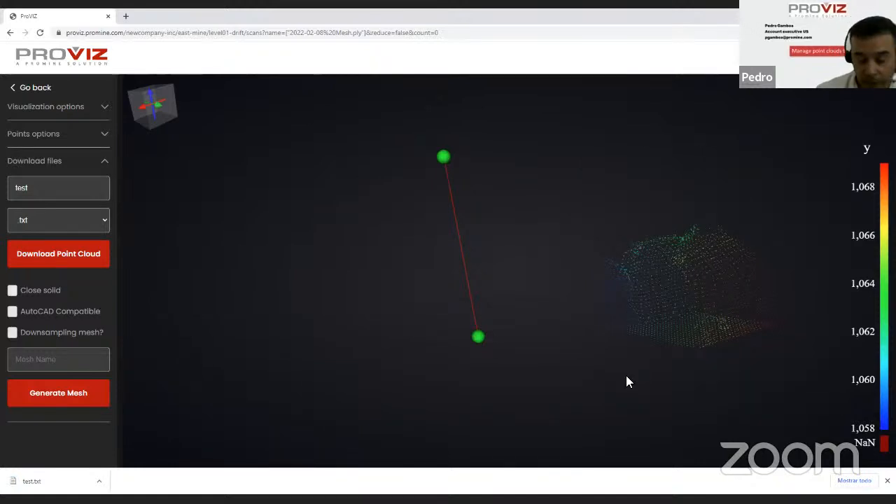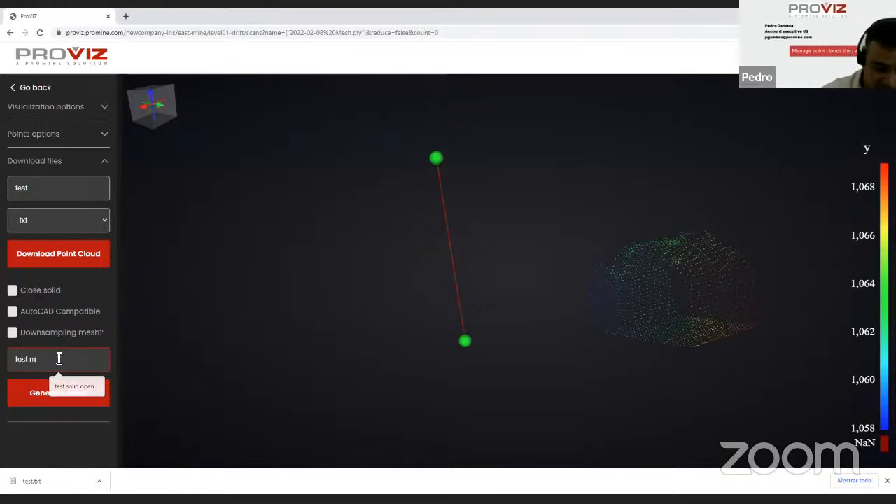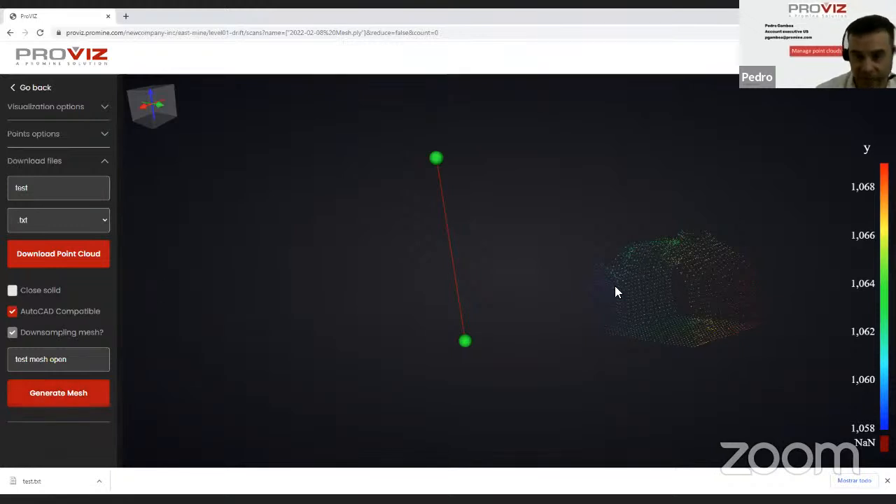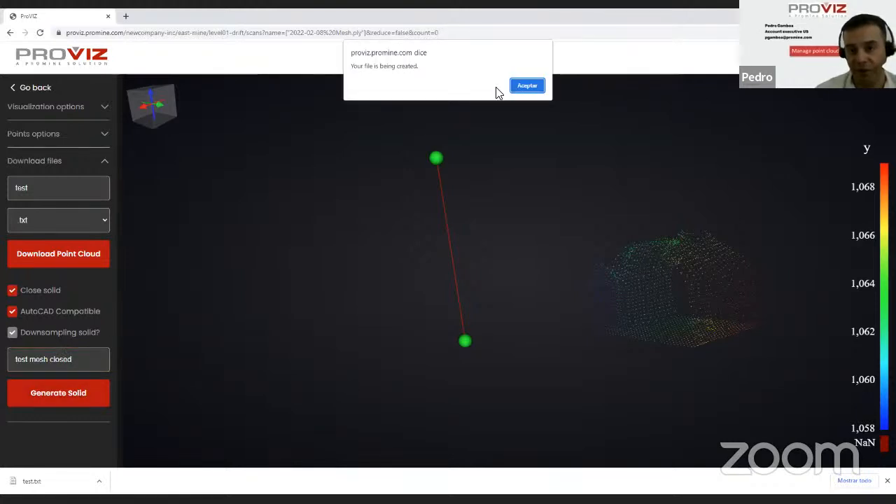And we can also download this information as a mesh. For example, I'm going to do a test mesh open. I'm going to ask it to be compatible with AutoCAD. So I'm going to generate my mesh. I get prompted with a message that says that the mesh is being created. At the same time, I'm going to generate that same section but with a closed mesh. So in this case, it's going to be test mesh closed. I'm going to generate that solid also. I get prompted with the same message.